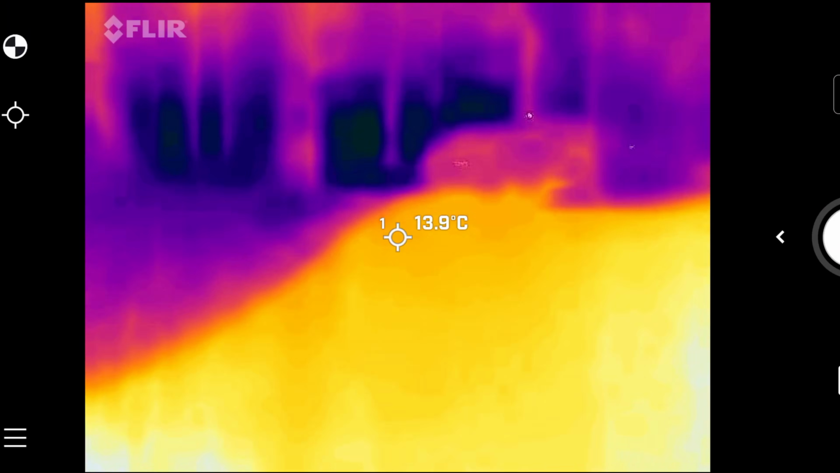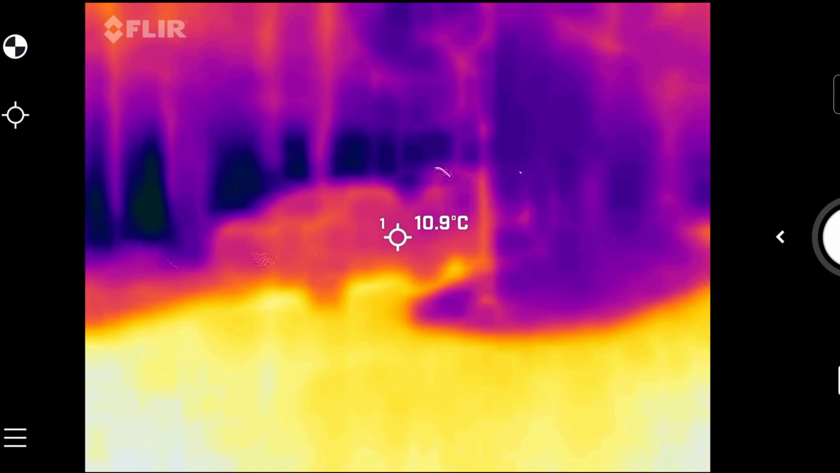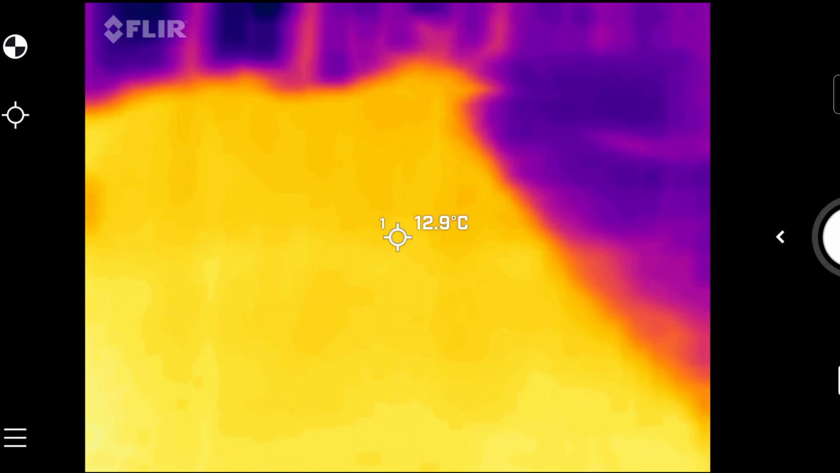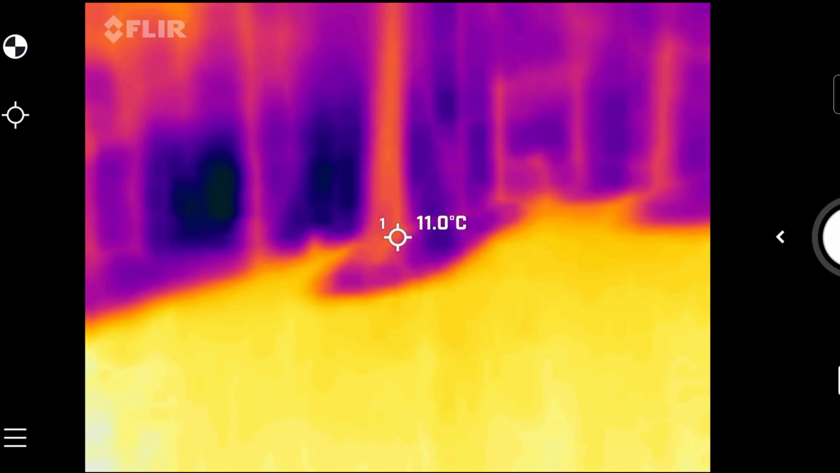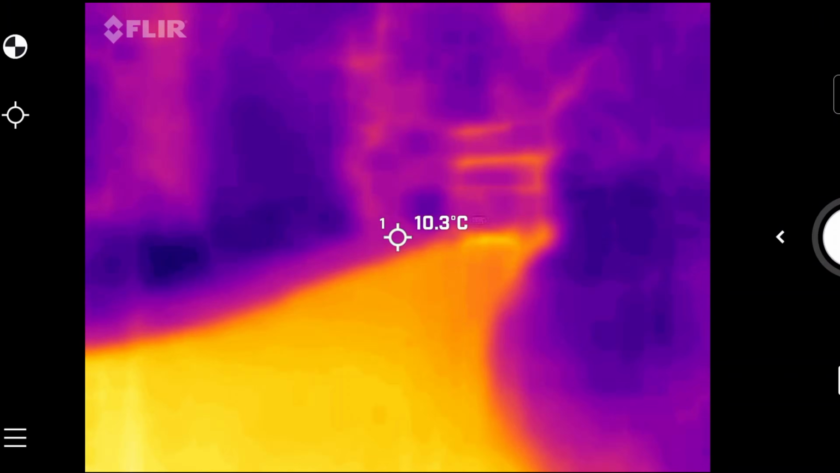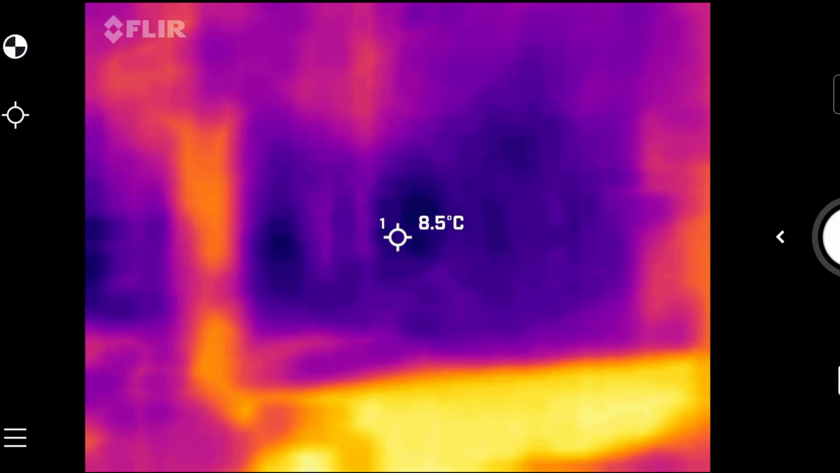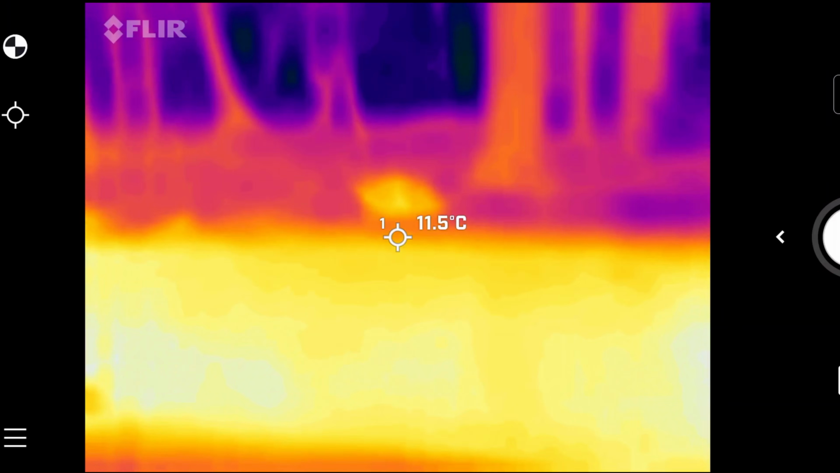There's a vehicle in there too. And it looks like they have an RV. There's a motorhome.